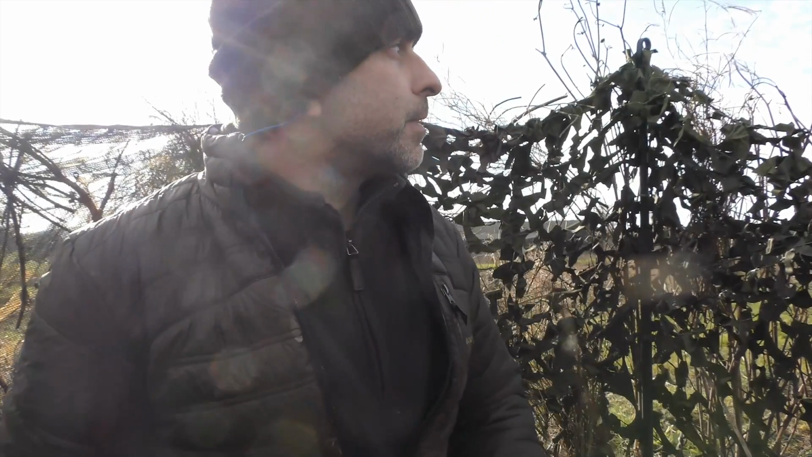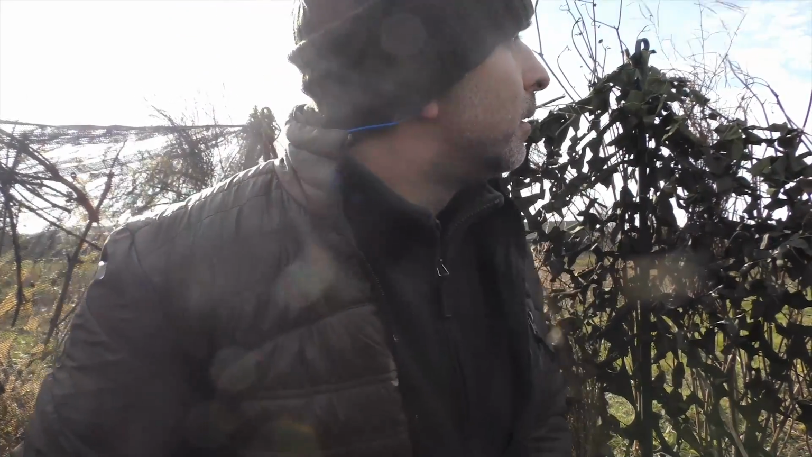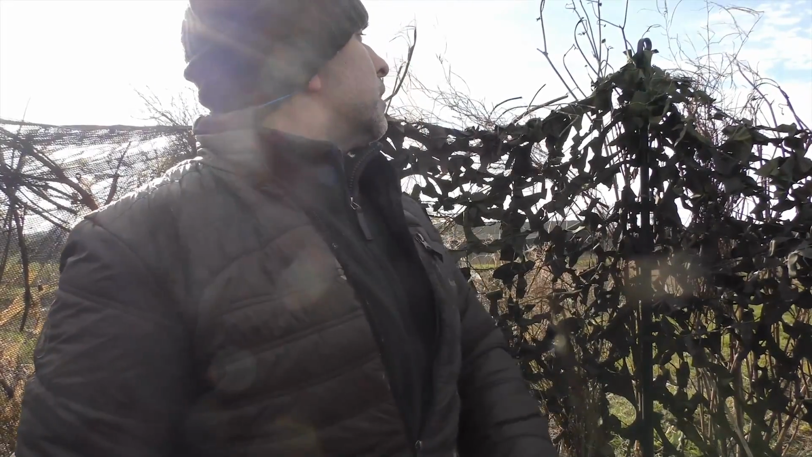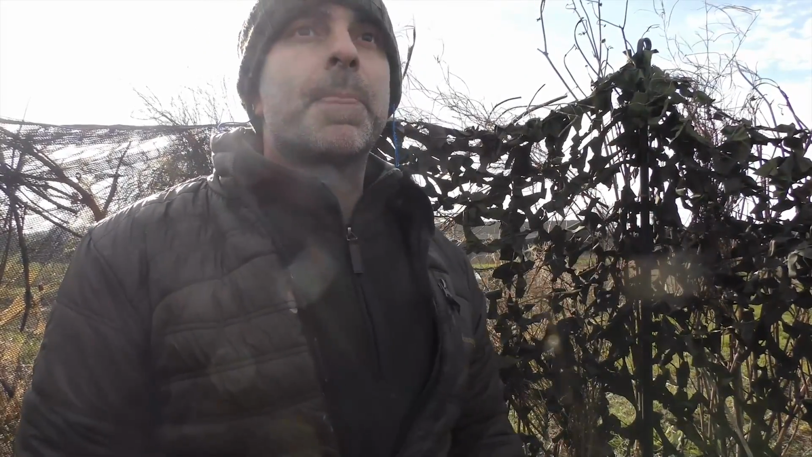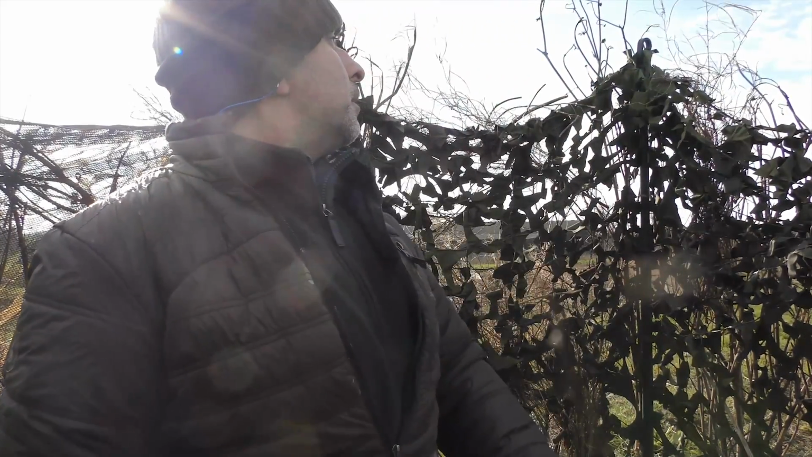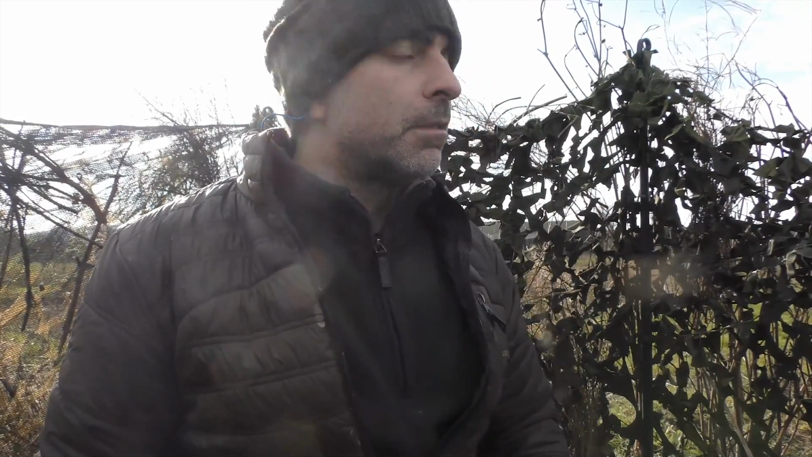Sounds like there's a lot of activity down at the farm there. Here and see a lot of crows and jackdaws down there. Typically, I think what's happened is they've all sort of flighted in from the other side. Probably would have been wise to have set up around the other side, but I've managed to get a few this morning, so I'll keep plucking away at them.